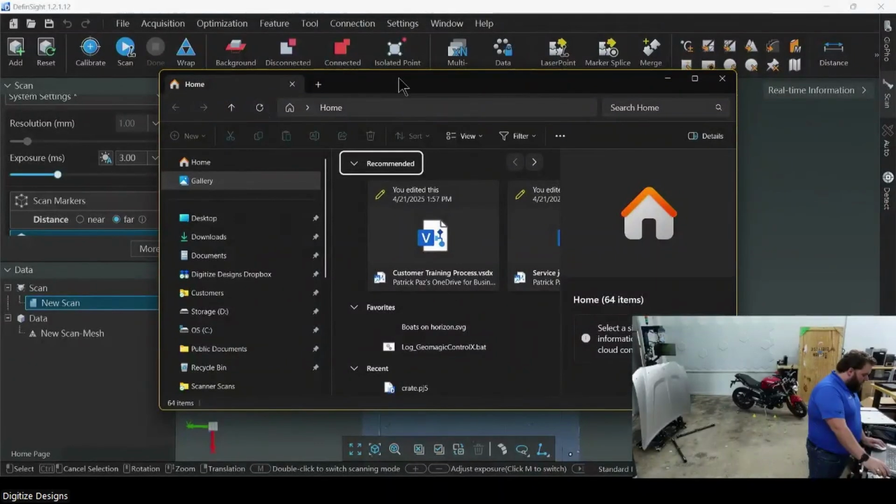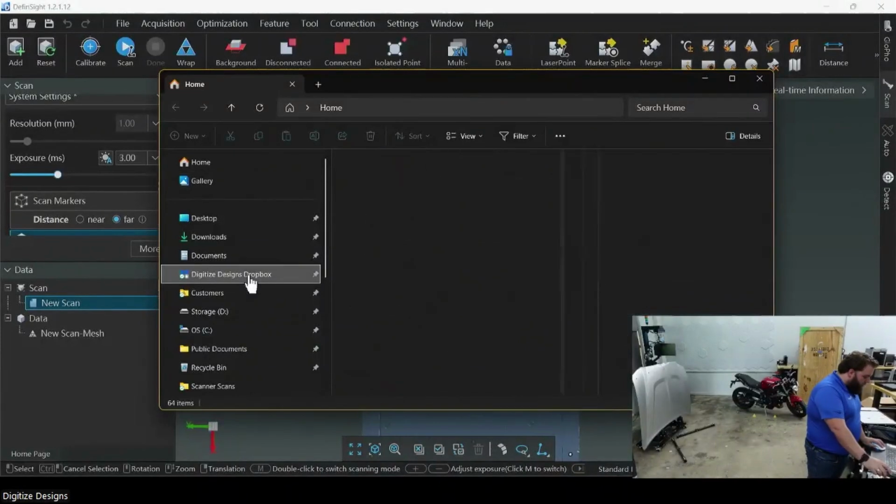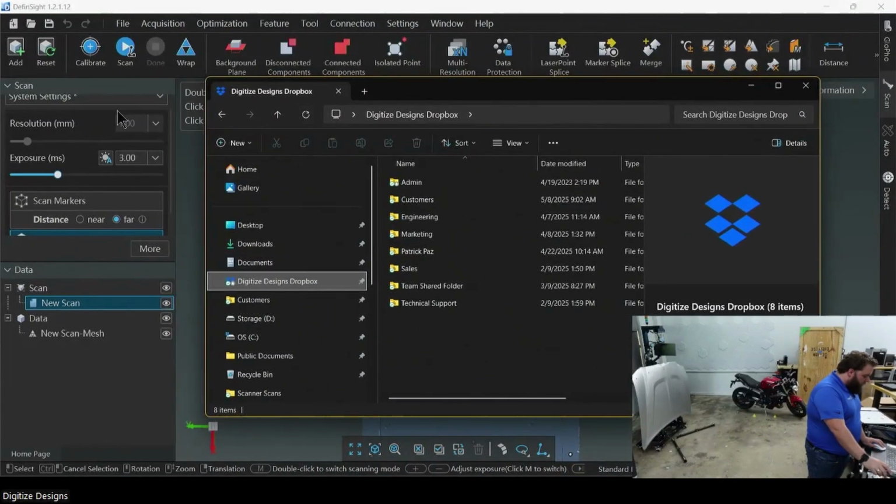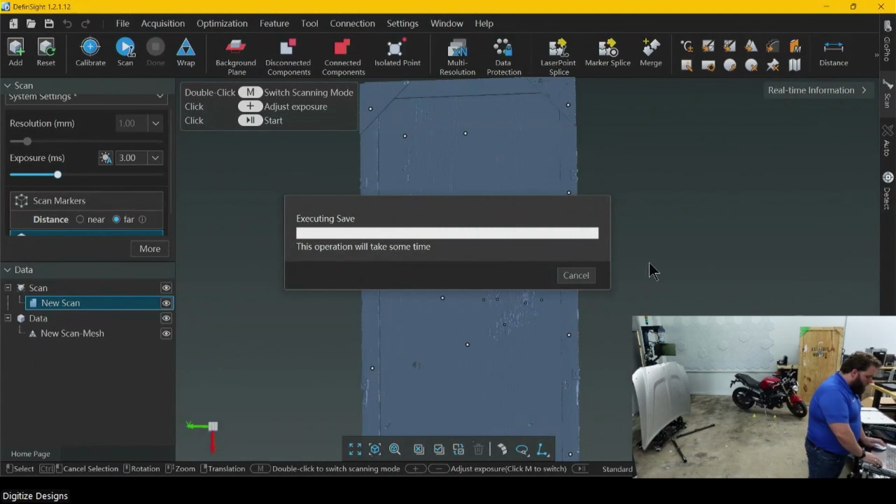If not, we can scan that again real quick. I'm trying to keep an eye on the question box too. If anybody has anything, feel free to drop it in there. When you do a multi-resolution scan, there's a lot of extra data that it saves, almost like metadata about the scan, which I believe is why this is taking a second longer to save.